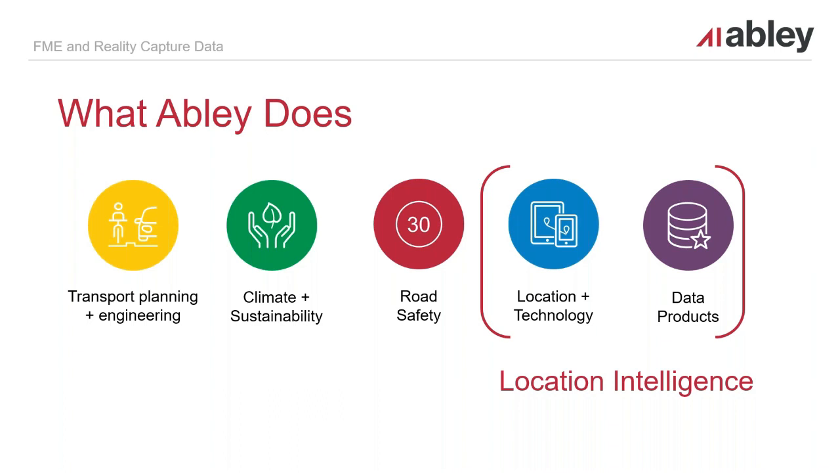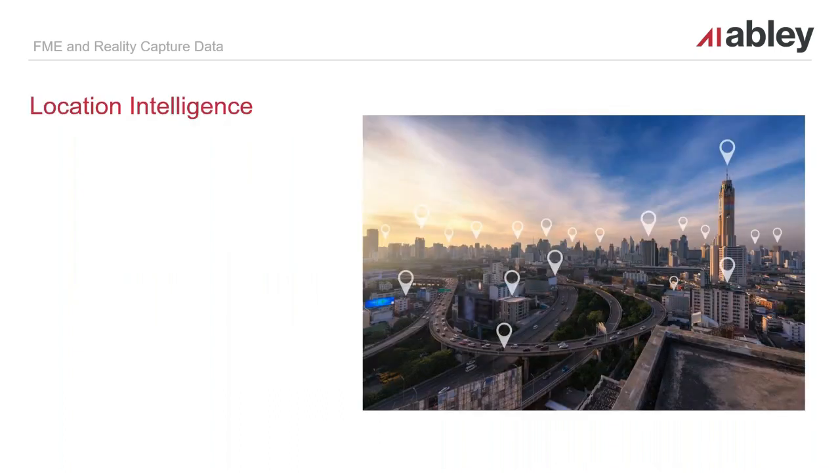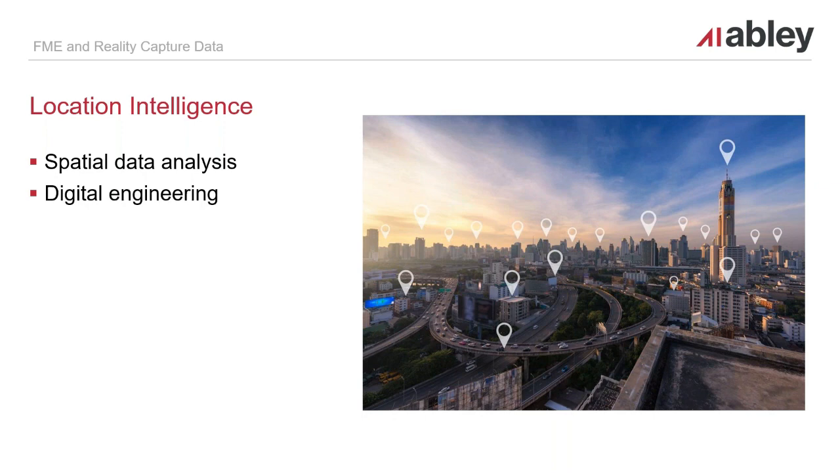So I sit primarily within the location technology and data products space, and we've turned that into our location intelligence part of the company. So location intelligence, what is that? At its core, it's that fundamental GIS discipline. You've got your spatial data analysis, and you look at where the data fits, how it relates, what those relationships can mean, and how we can produce some results out of that.